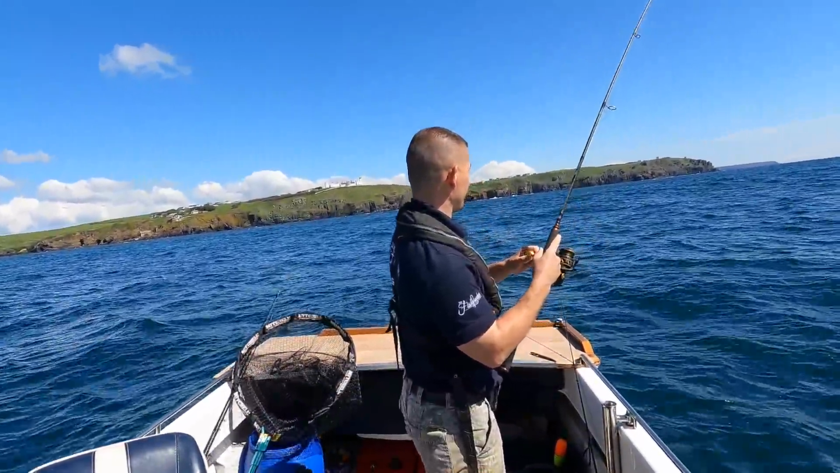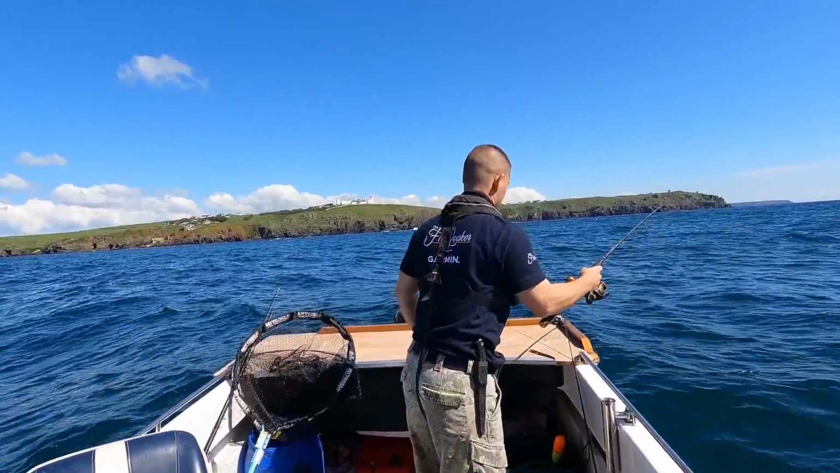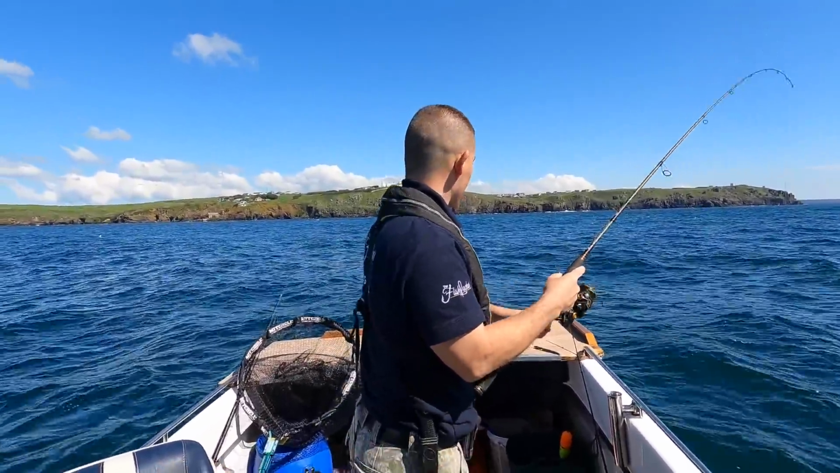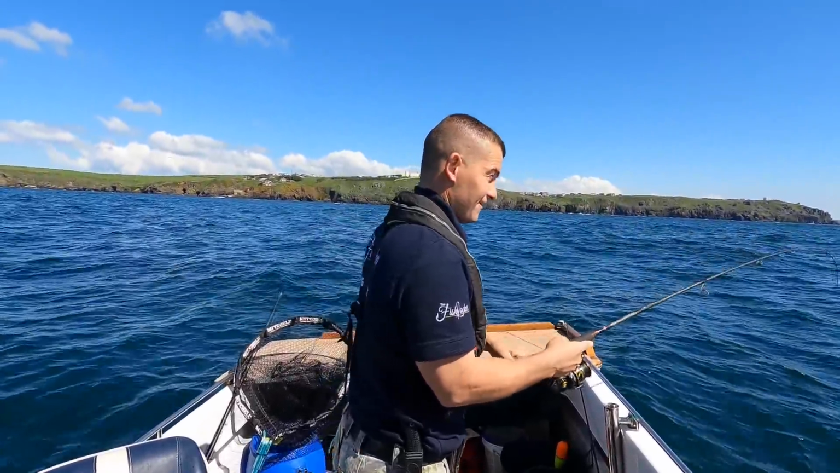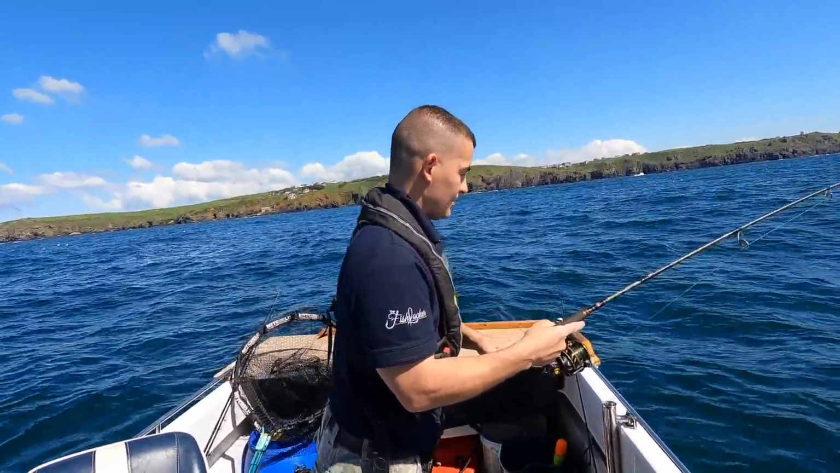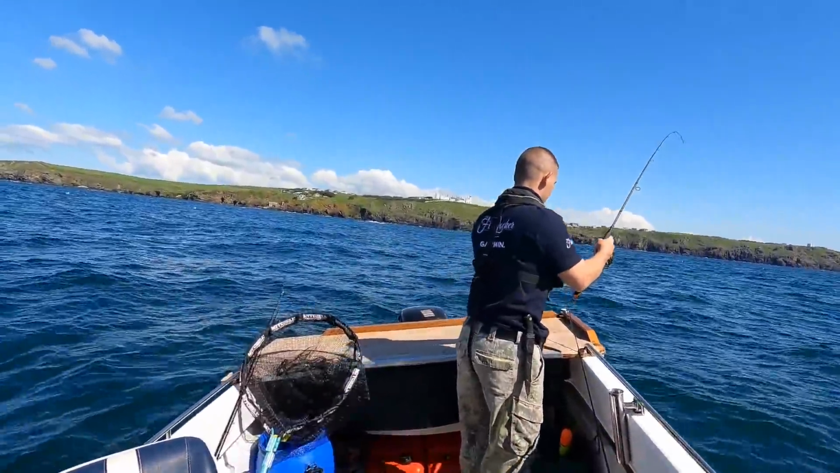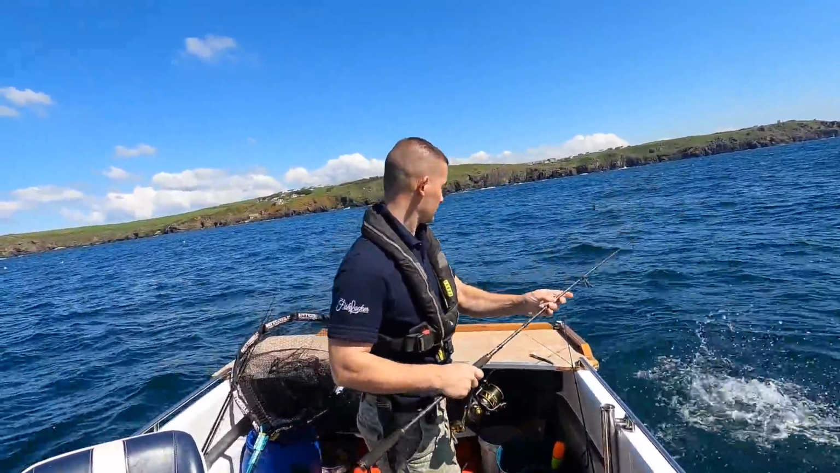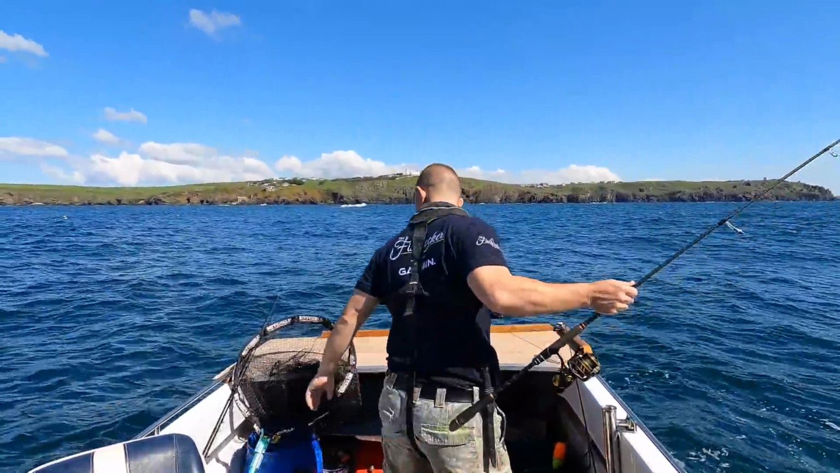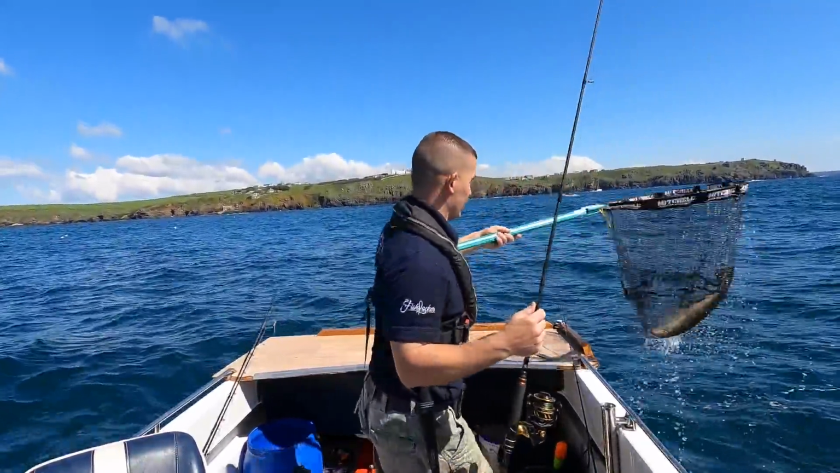Oh, got you. All I'm doing is just varying up the technique, like cast and retrieve, dropping it to the bottom, bouncing it off the bottom. Not going to come off. Not going to come off. Oh, you're in the net now though.